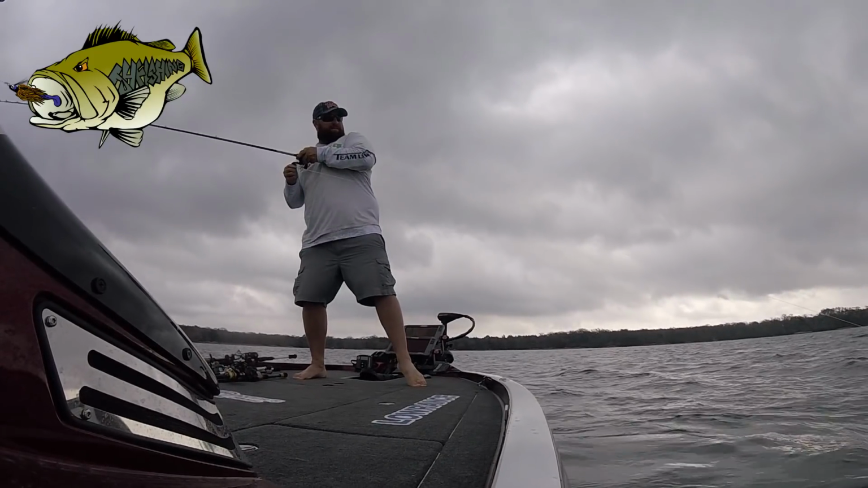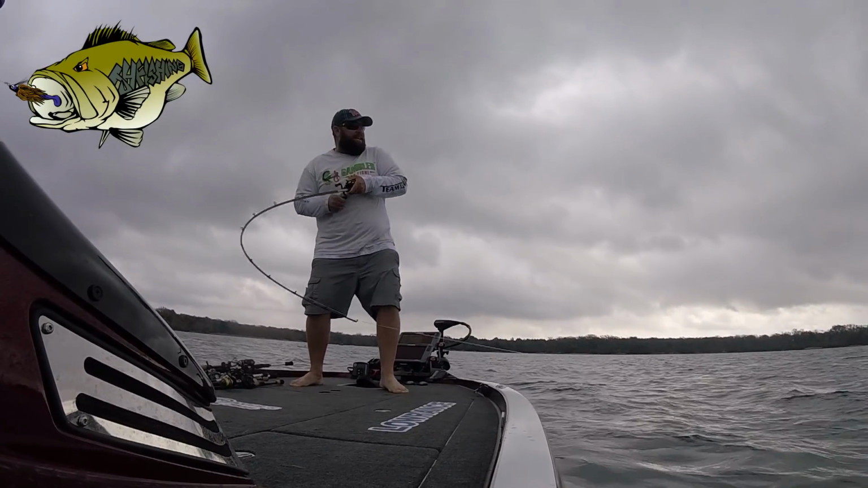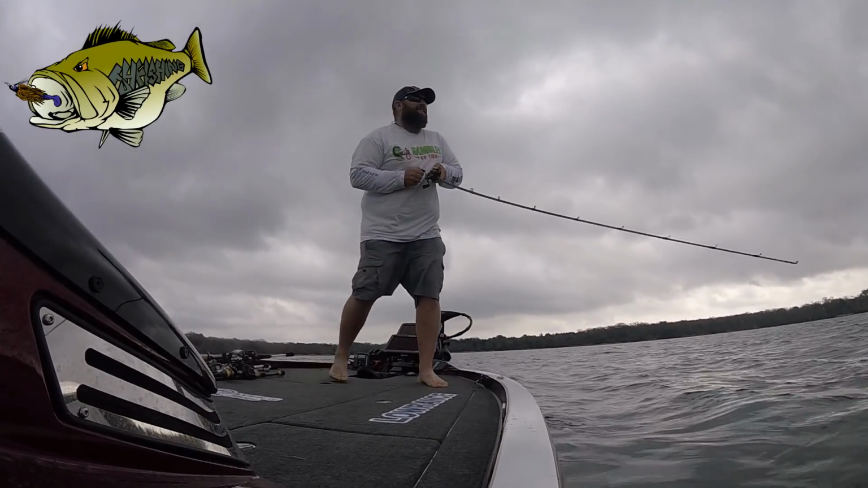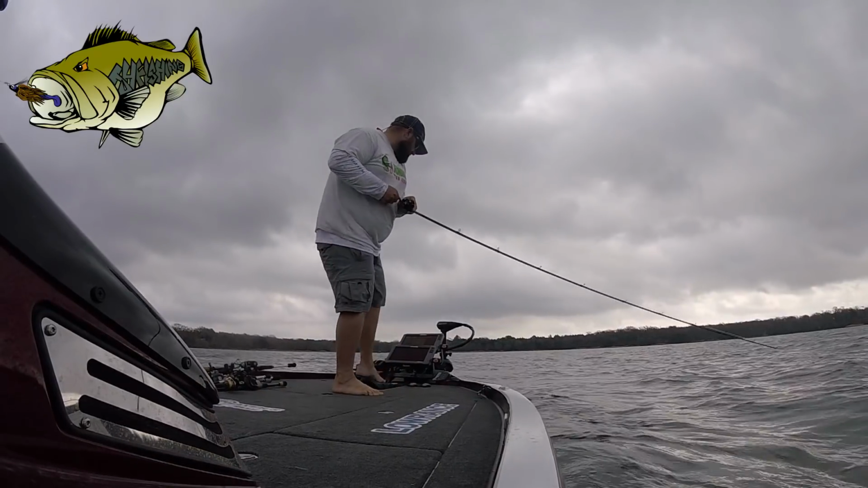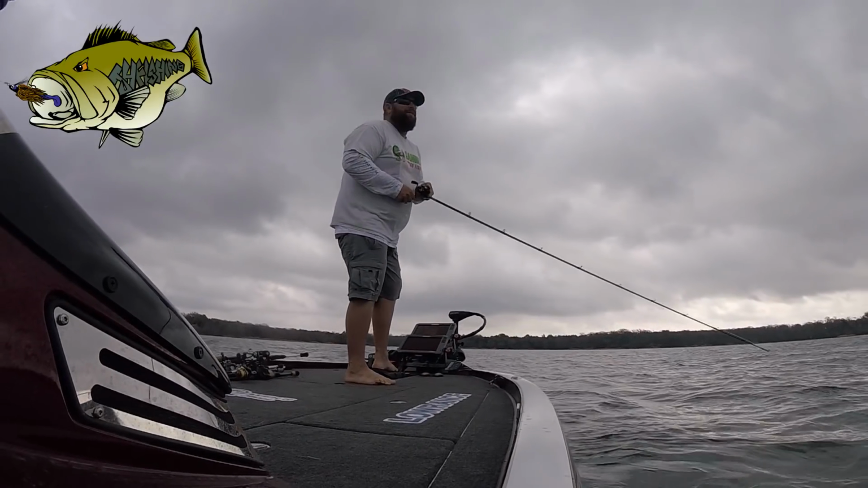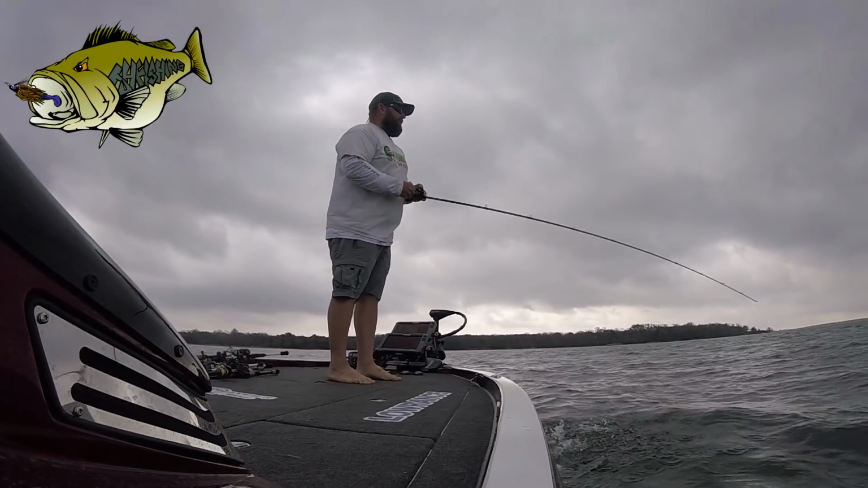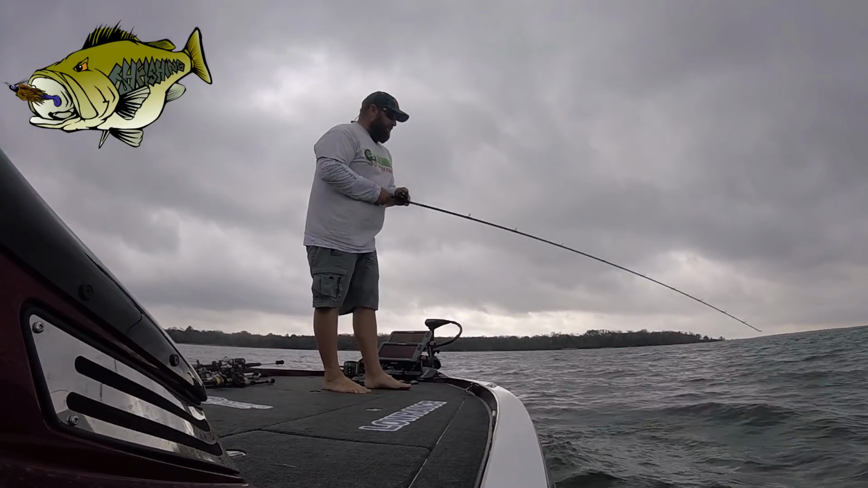We got one, folks. Feels like a good one. Coming up. Ooh, it's a pig. 25 foot of water, brand new lake, never been here before. It's North Texas, I think.